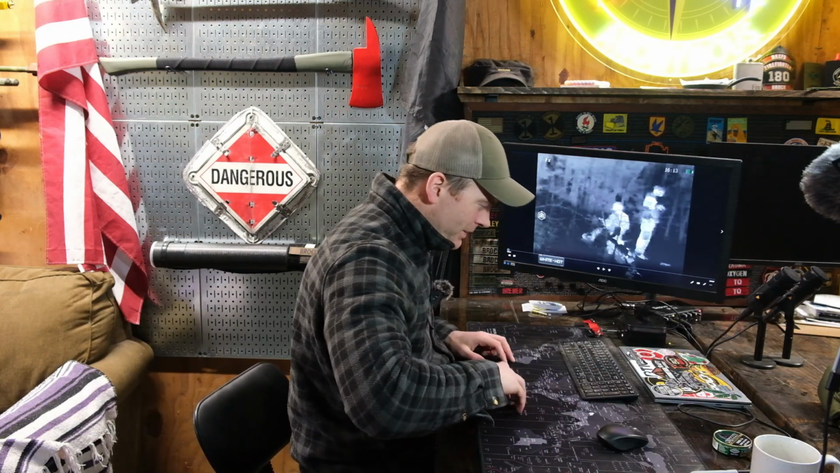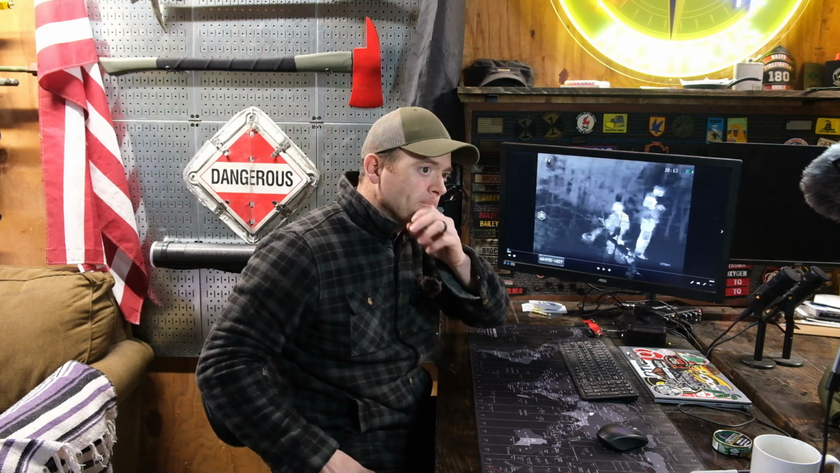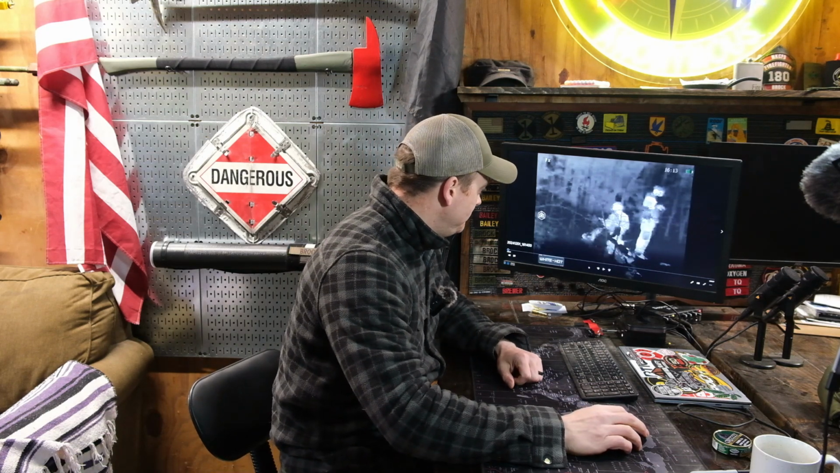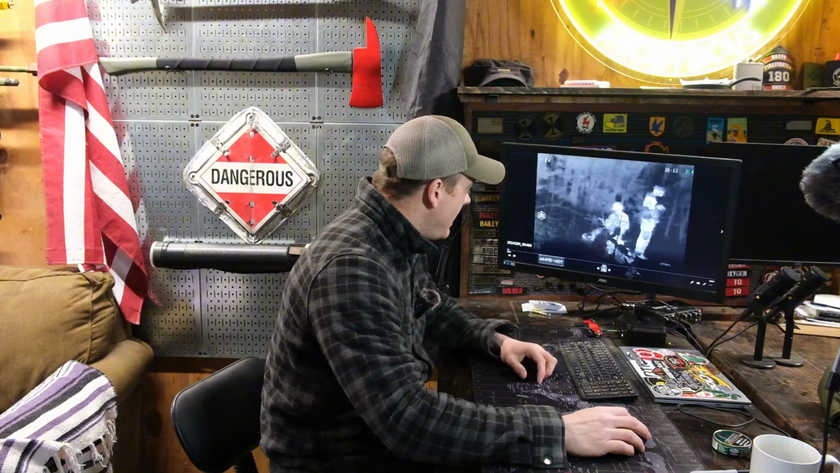All right, so we stepped off on our patrol. We hit our ORP, and we've dropped rucks. And you can see here that I finally remembered to turn on my thermal camera and get a look back at the patrol members behind me. That's some of the guys.